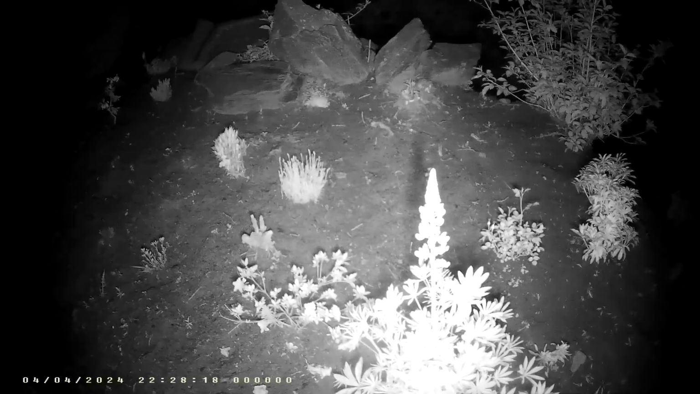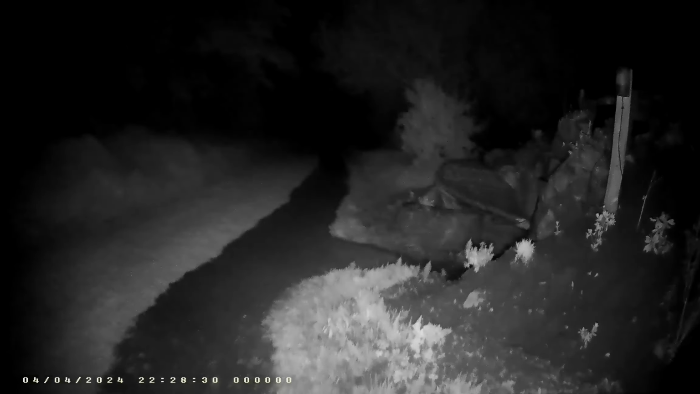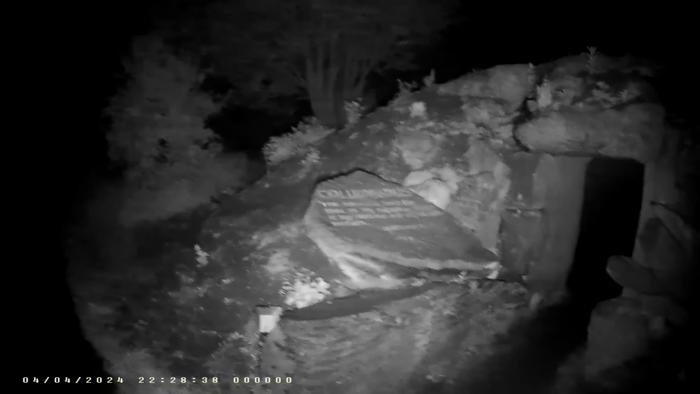Oh, nice sea flowers coming up. Lupins, I think. Lupins. I used to have a garden when I had a house. I kind of miss all that kind of stuff, you know. I used to have a lot of roses.